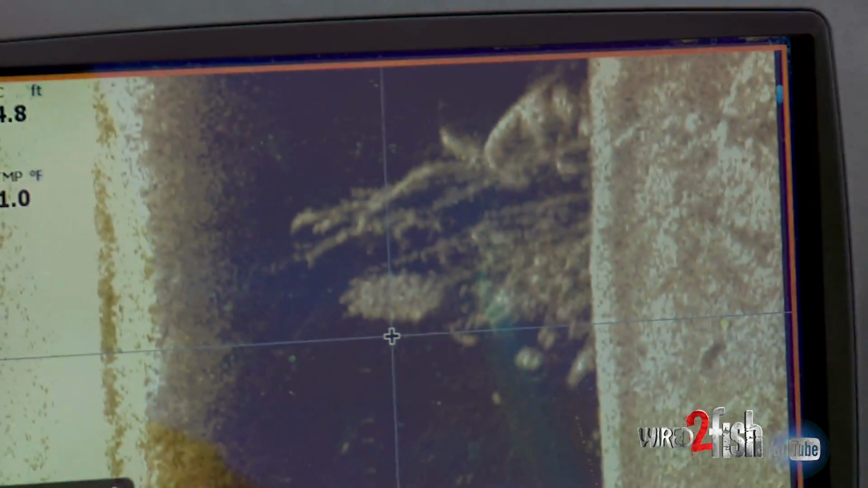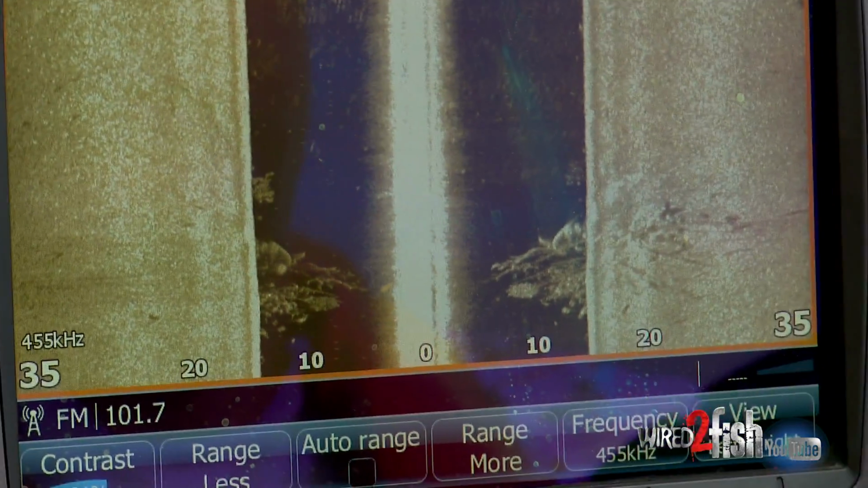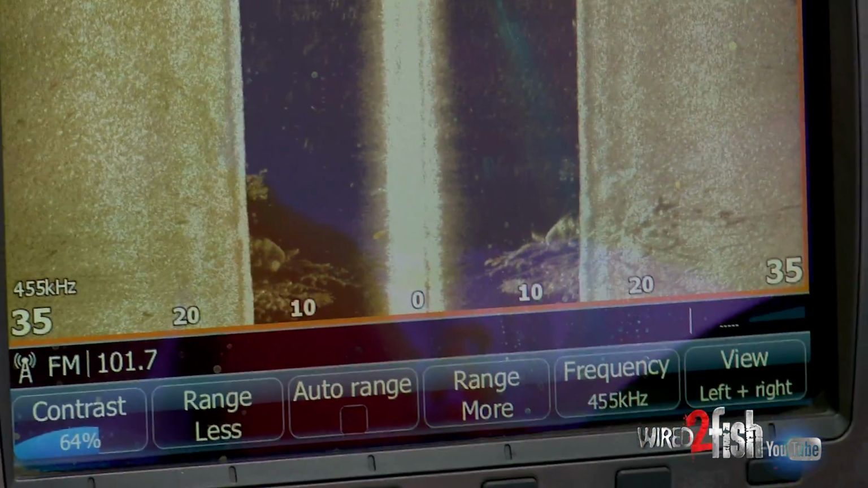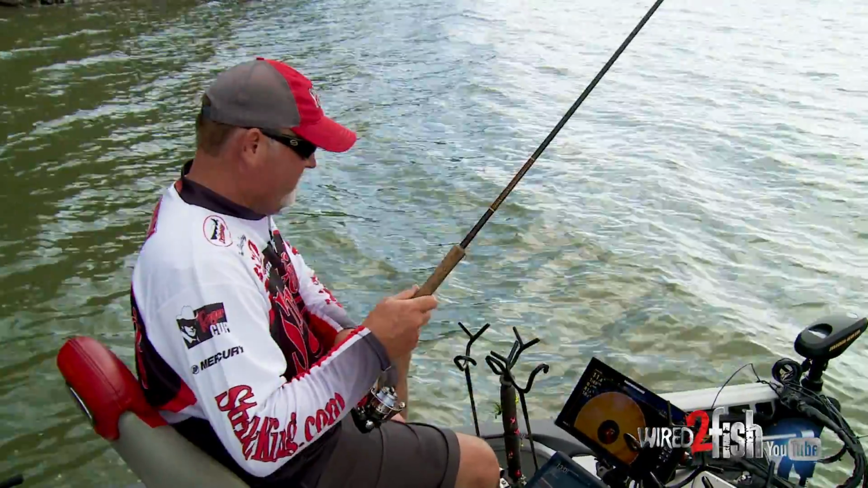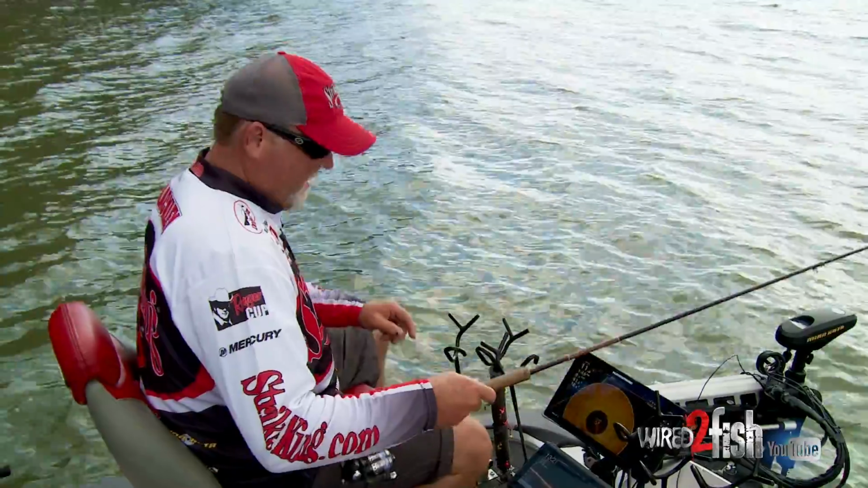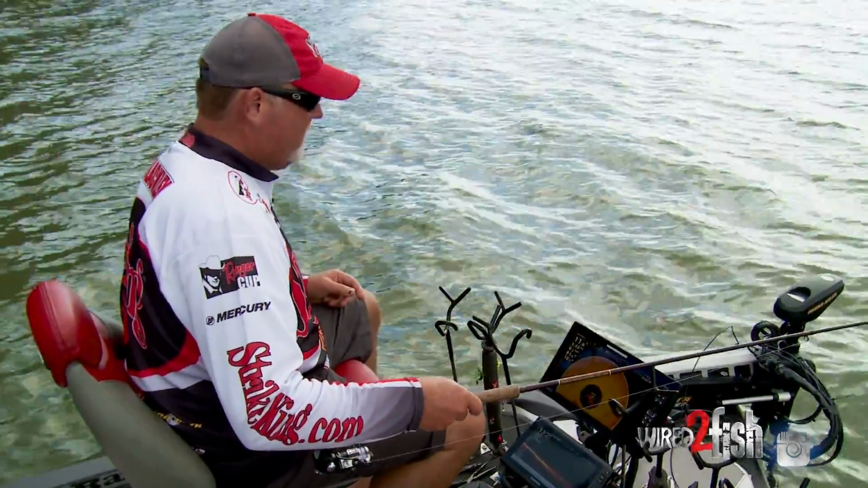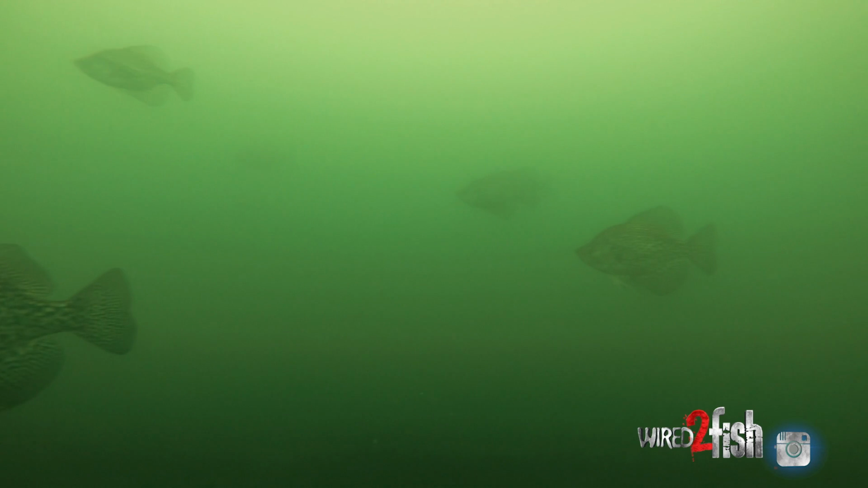When we first pulled up here and I went over this with the side scan, I could see there was fish in this bed, and we had to fish for them just a little bit before we got them fired up. And black crappie seem like are more oriented toward that than a white crappie. When you get in a school of black crappie, they're a lot easier to spook, for one thing, but it seems like when you get them biting, you can catch several of them.